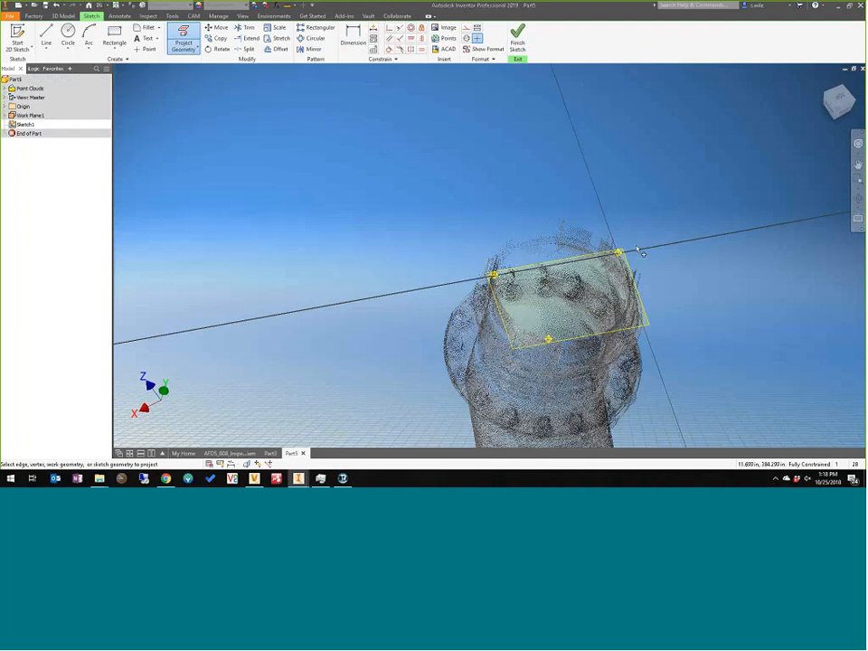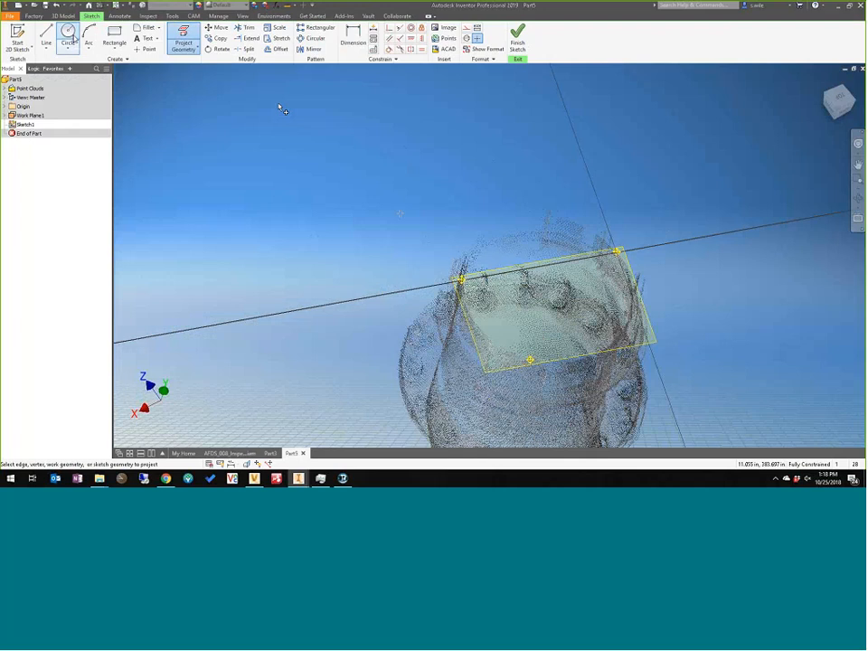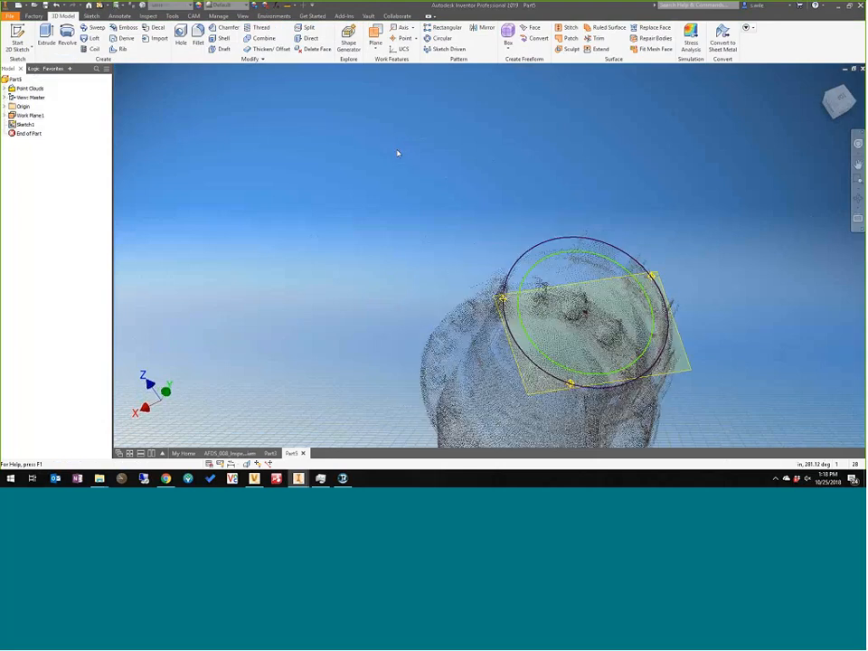I think I got that one. Yeah, I did. And then I'll just constrain a circle to those points. And then you could model right off of this. Let's actually make it a pipe. So you could model directly from this